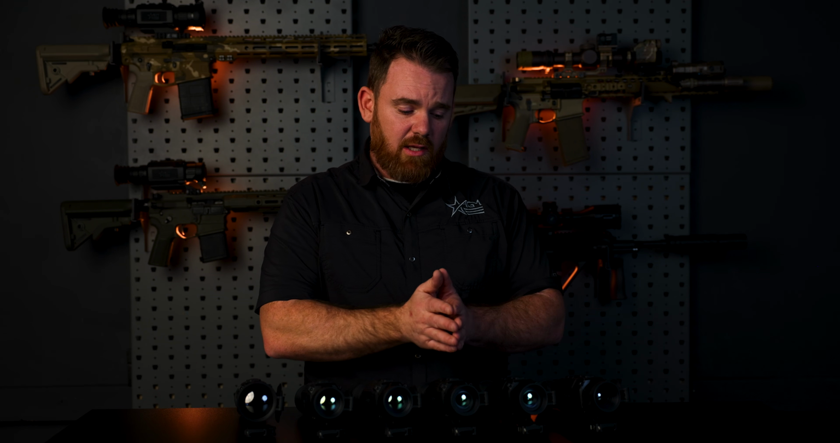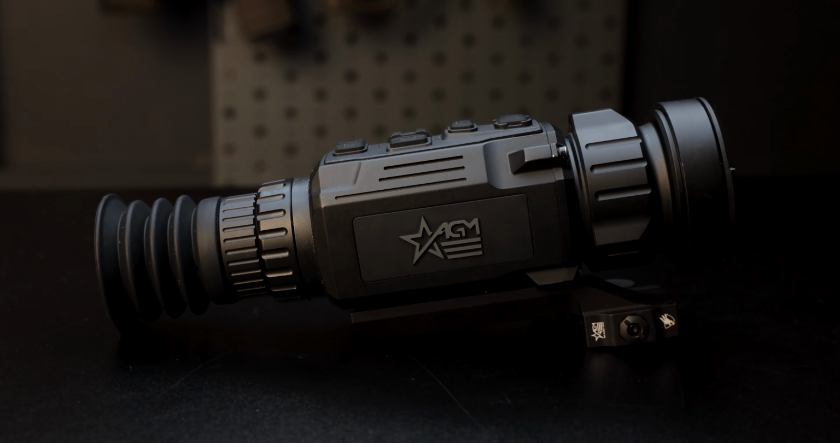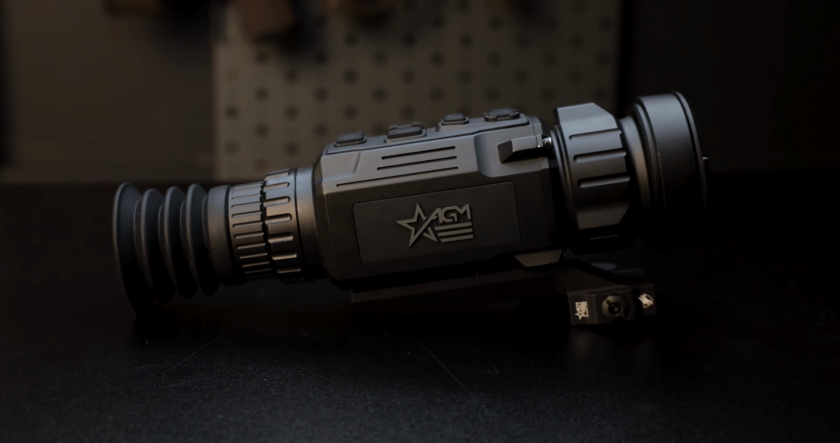And then you could spend upwards of $4,000 and get something a little bit more premium. But we basically have a model in every flavor with a few various technical differences between them all. But generally speaking, improved image quality, sub 20 millikelvin on the higher performing stuff, 50 hertz and 12 micron across the board, something that we're pretty happy with, and we think you will be too.